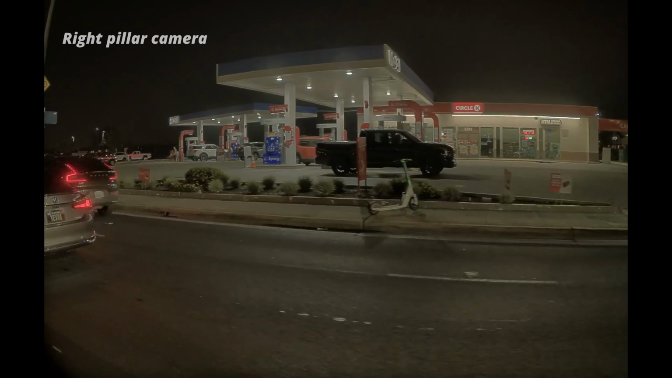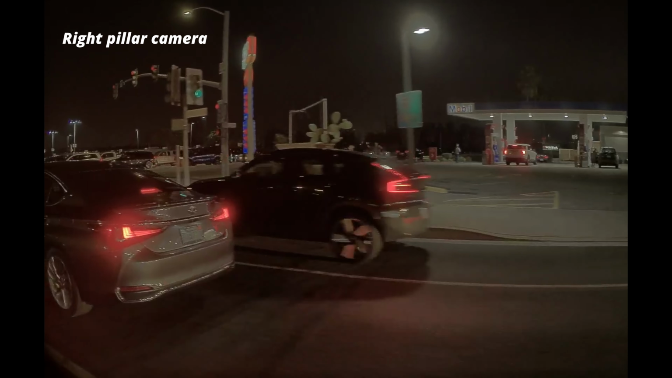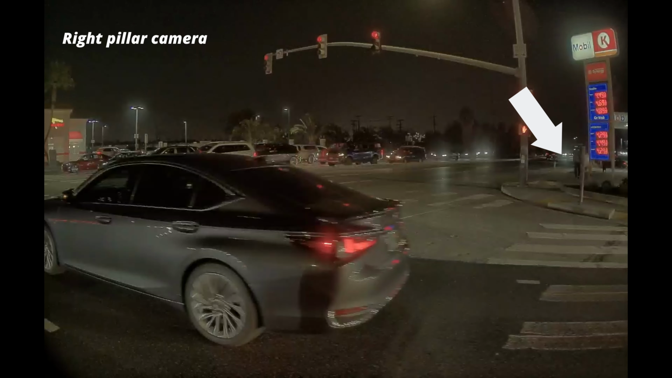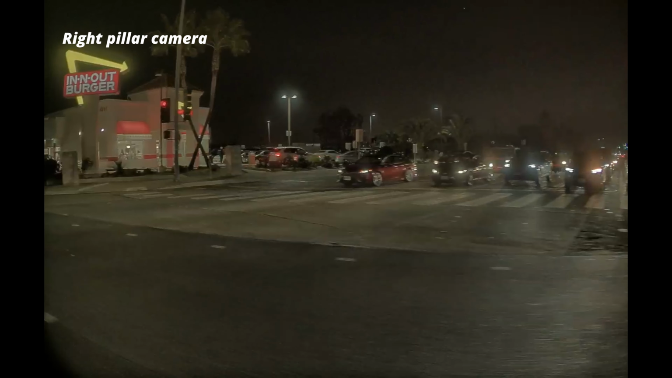street. Now, I did check later and saw my right pillar dash cam caught the owners watching it all happen, and my heart really goes out to them. I don't know what ended up happening, but I hope that dog is safe and back with its family.